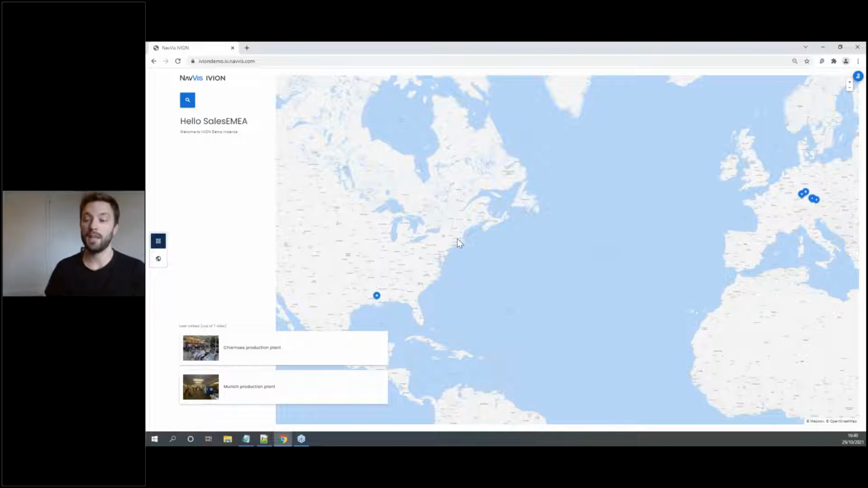Everything in IVION is protected by user credentials. If I have rights to see certain sites within this instance, I will see them as I log in. If I've hidden some from Stuart, he might not be able to see them when he logs in. That lets you control whether different clients are all on NavVis IVION, or there are different stakeholders and you're guiding them to certain areas they're more interested in.